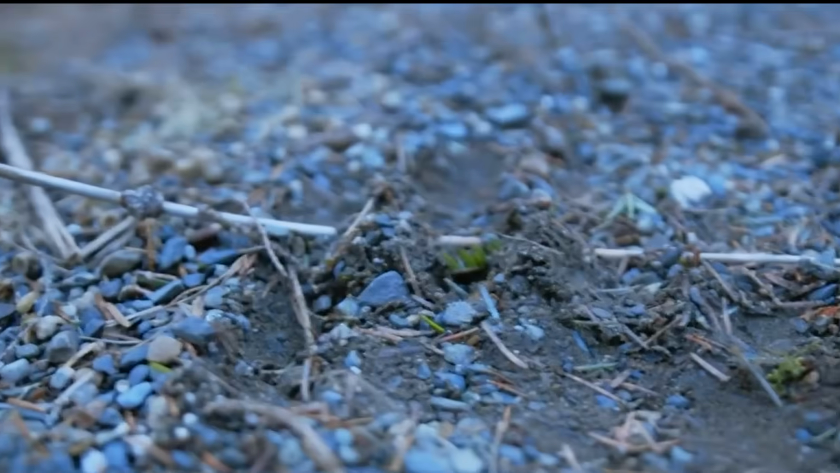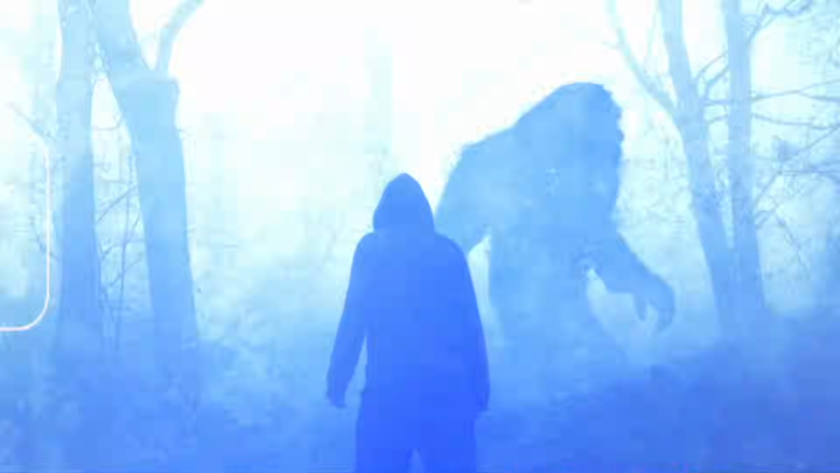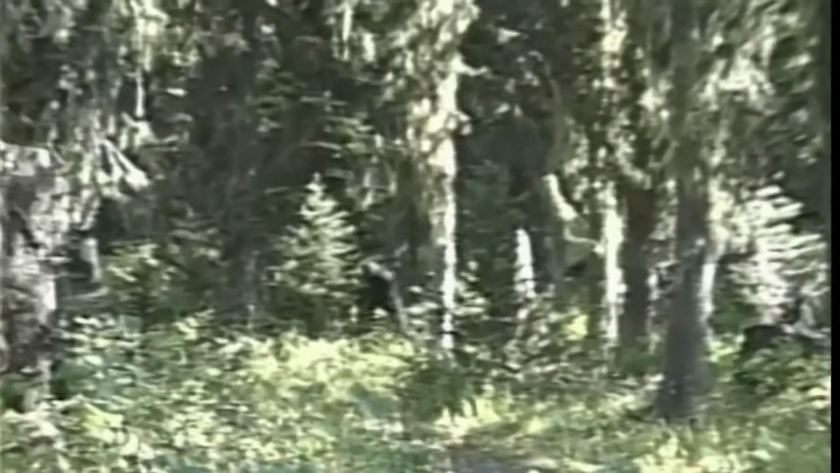The hunt for Bigfoot has long been one of the most captivating mysteries in modern folklore. With countless reports of strange sightings, unusual tracks, and unexplained sounds in the deep forests of North America, the question of whether this elusive creature exists has kept researchers, enthusiasts, and skeptics alike on edge. For decades, Bigfoot has remained just out of reach, always one step ahead, hiding in the shadows of dense forests and impenetrable mountains. But in the quest to uncover the truth, a breakthrough has finally occurred.